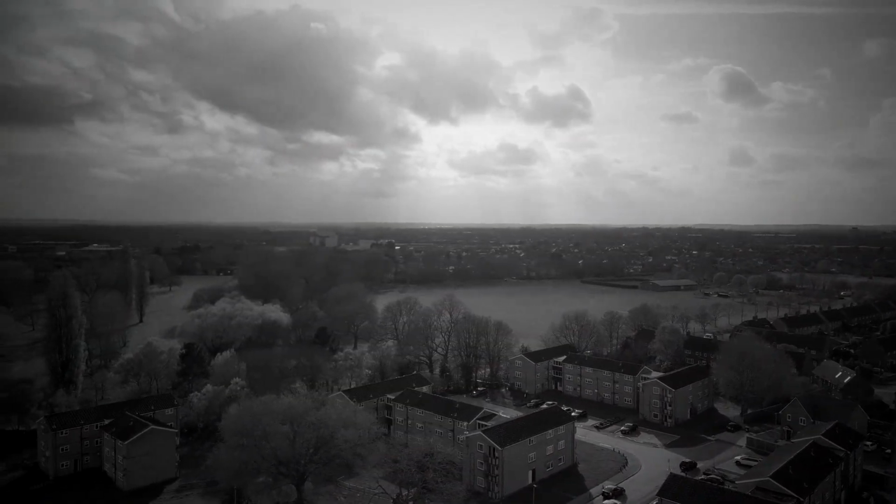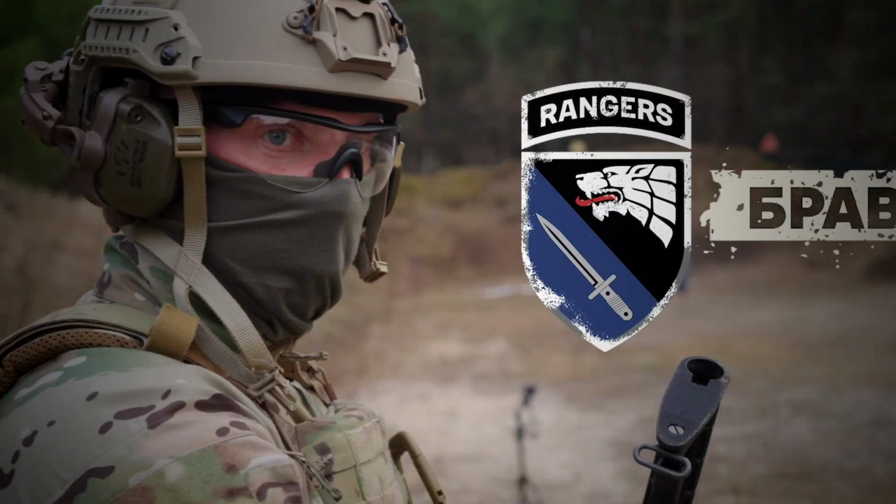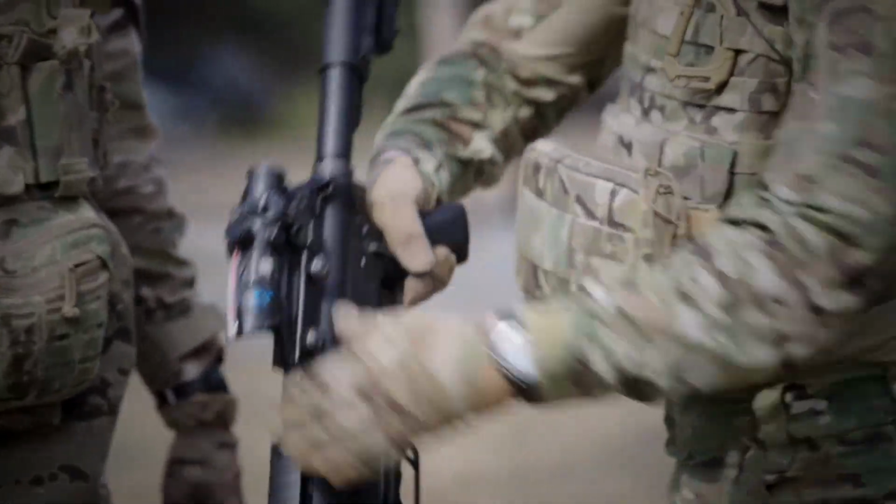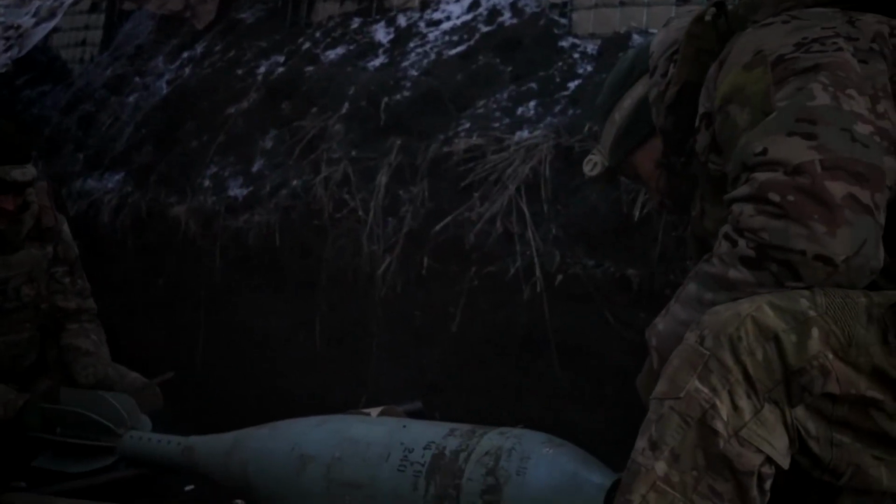The answer probably depends on what Bars 21 knew in those first seconds. And what the Mavic footage can't tell us, what no available intelligence can resolve, is whether his silence was shock, discipline, or something he had been briefed to do in exactly this situation.